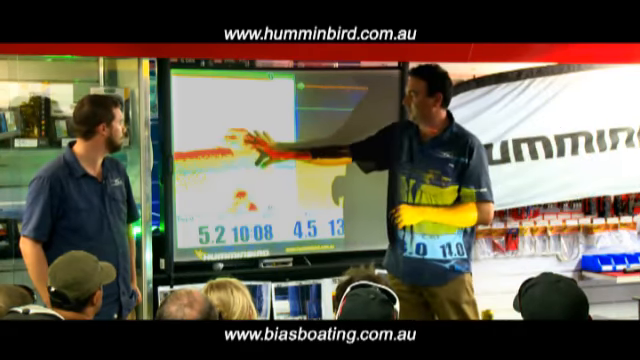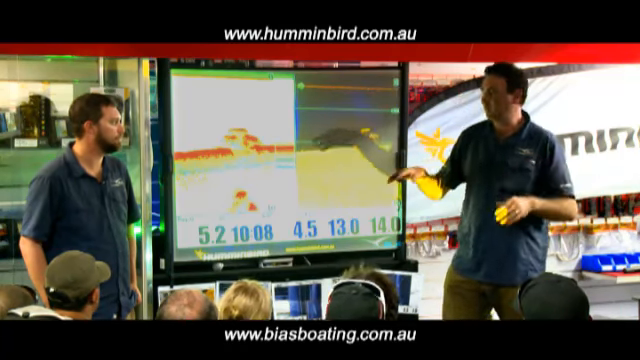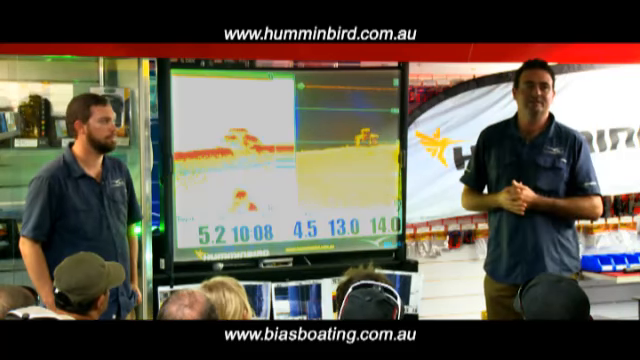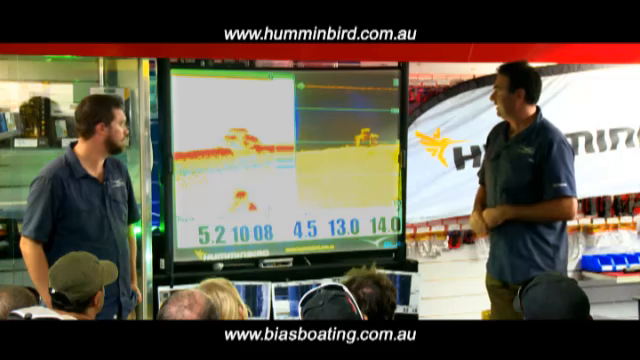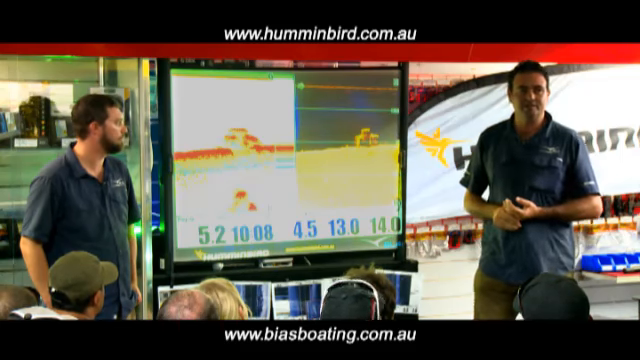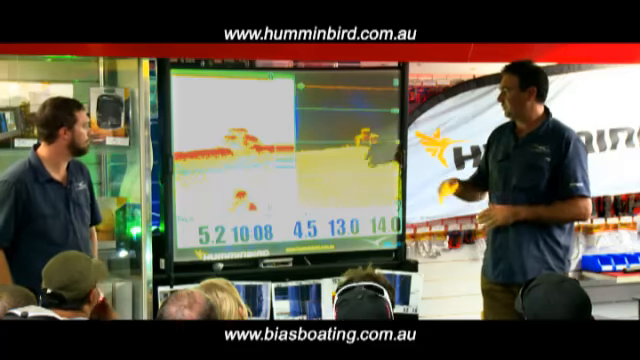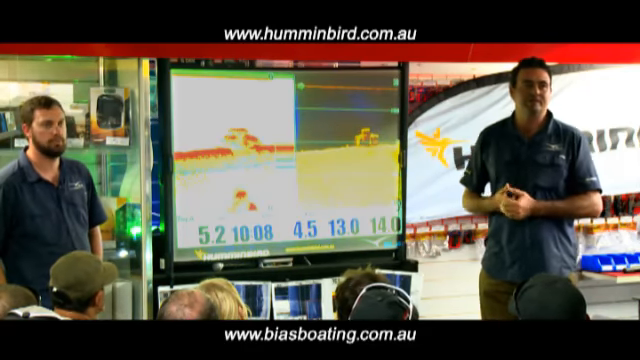So here you could quite easily say that's a couple of lumps of rock on a silty bottom, but when you look at this you can see it's actually a car on the bottom. I've run over plenty of cars, with side imaging and down imaging. You'll see some nice side imaging ones shortly, but that's a good example of how it cleans up the bottom structure information for you.